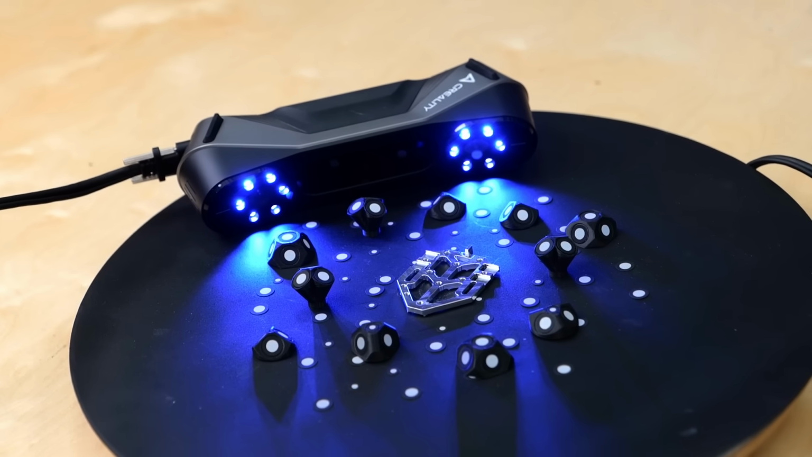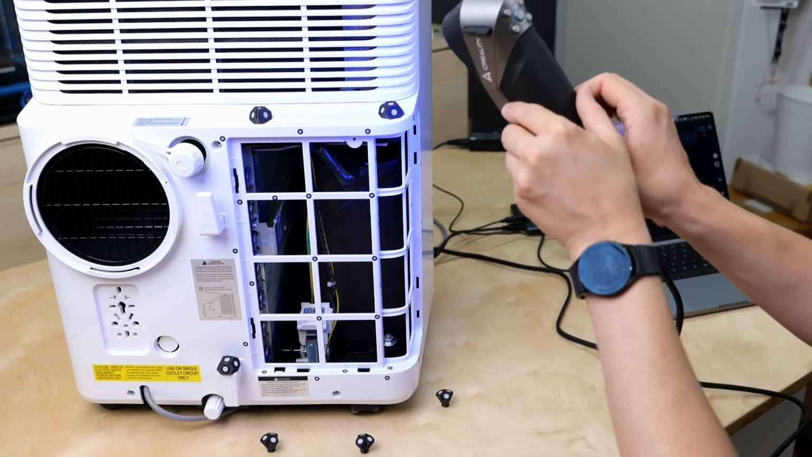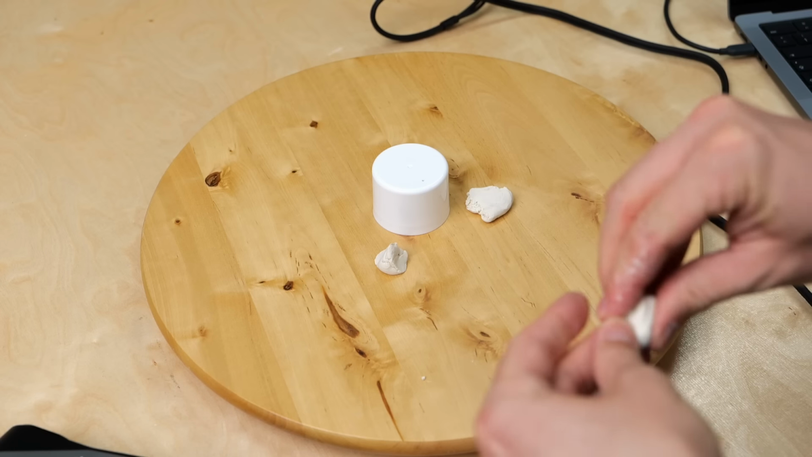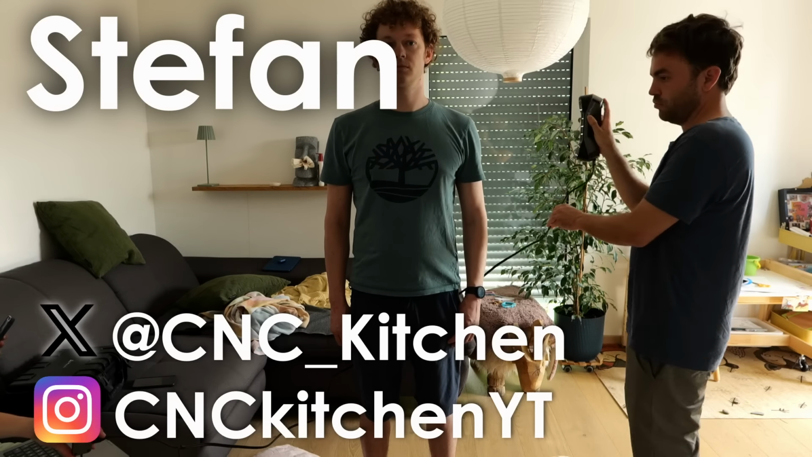If you already have or think about owning a 3D scanner, then this is the right video for you because I share 10 essential tips on how to get great scan results as well. Let's find out more. Guten Tag everybody, I'm Stefan and welcome to CNC Kitchen.